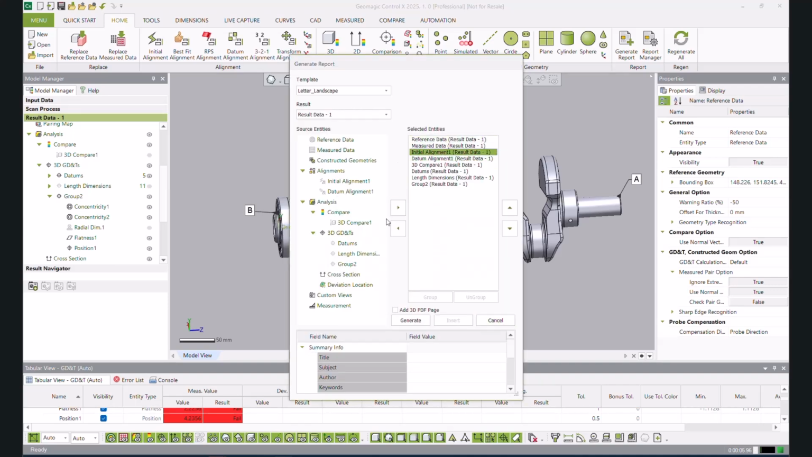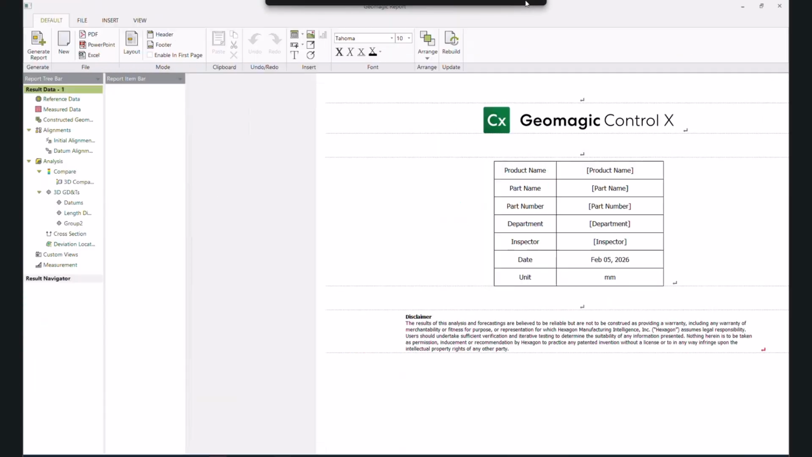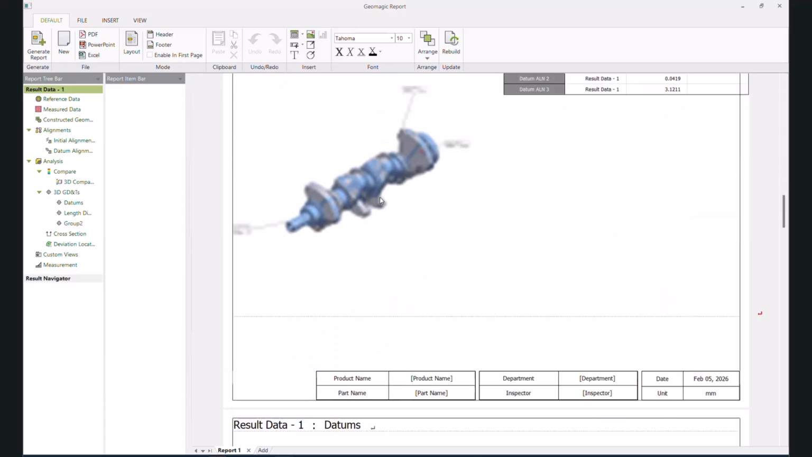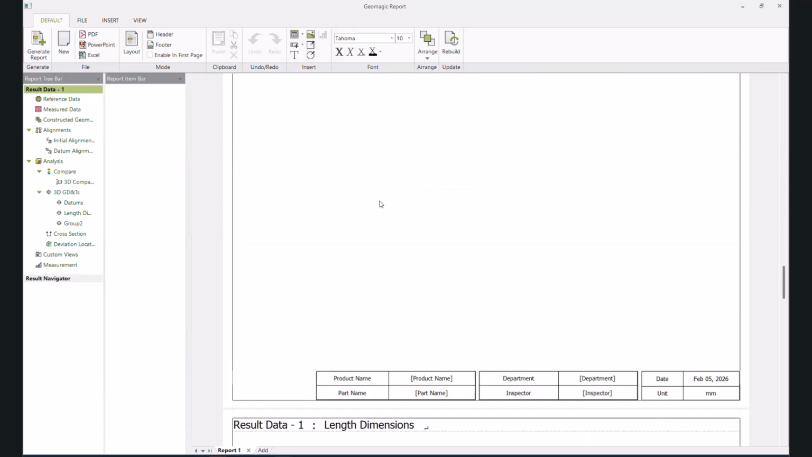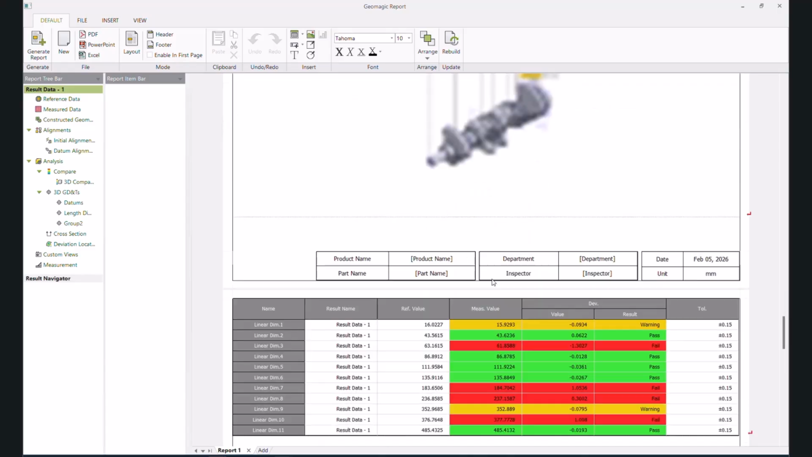a preview. I can hide my initial alignment and our 3D compare, and I can hit generate and give it a second and move it over to this screen, and you can see we've got our inspection right here. We can always come back and edit this screenshot if we'd like.